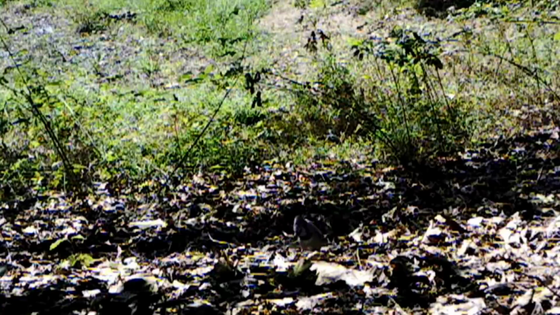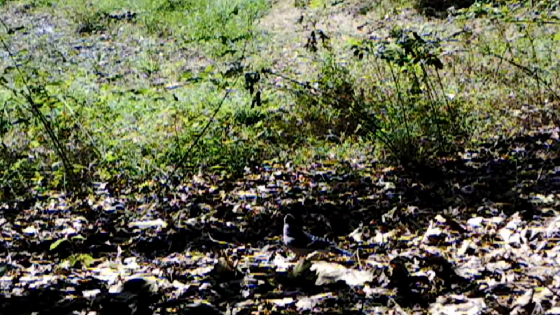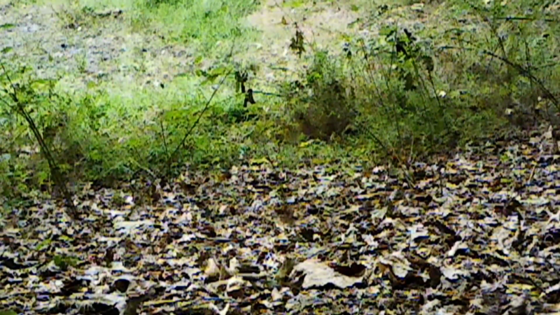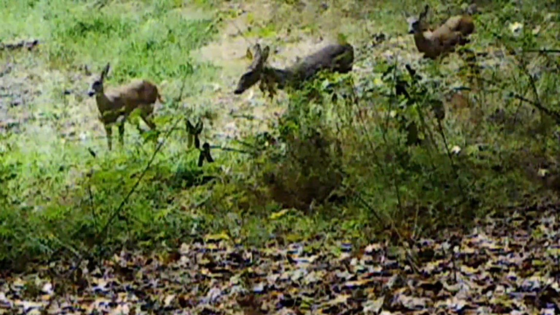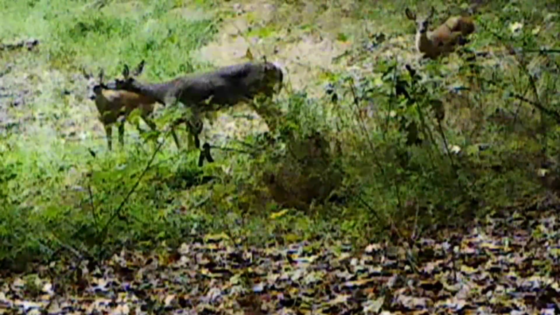And on the other camera, there's a blue jay there, just enjoying the afternoon picking around. And I was wondering what this was. Right, nose right on the camera. It's a deer, probably a fawn. And they're still enjoying this pond, even though it's drying back up.